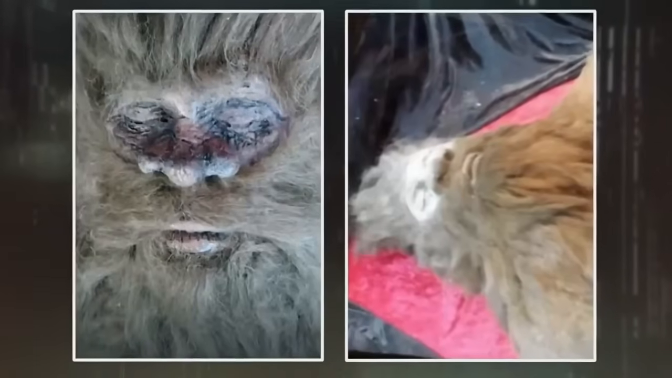Bigfoot. In this video, Rick Dyer, a self-proclaimed Bigfoot tracker, claimed to have killed the elusive creature. The video shows a tense moment where the massive beast attacks the man holding the camera. Afterwards, Dyer provides a few pictures, claiming they're of the Bigfoot he killed. So do you think it was really a Bigfoot that he killed, or was he just lying straight away?